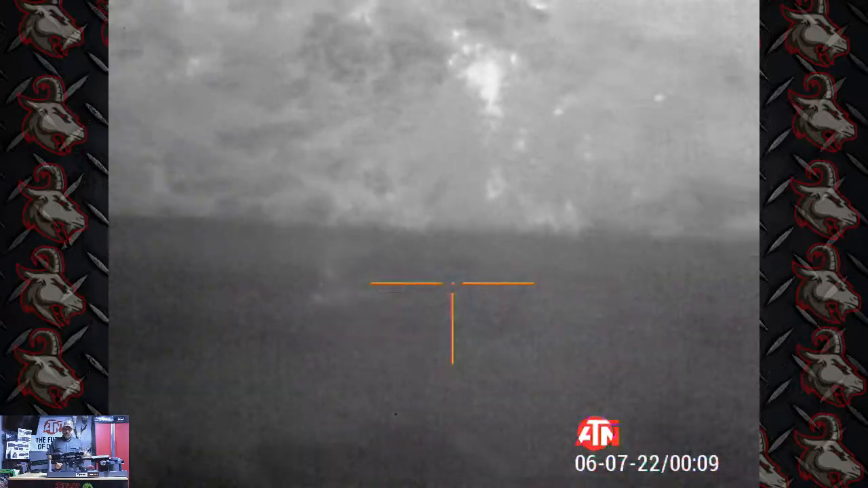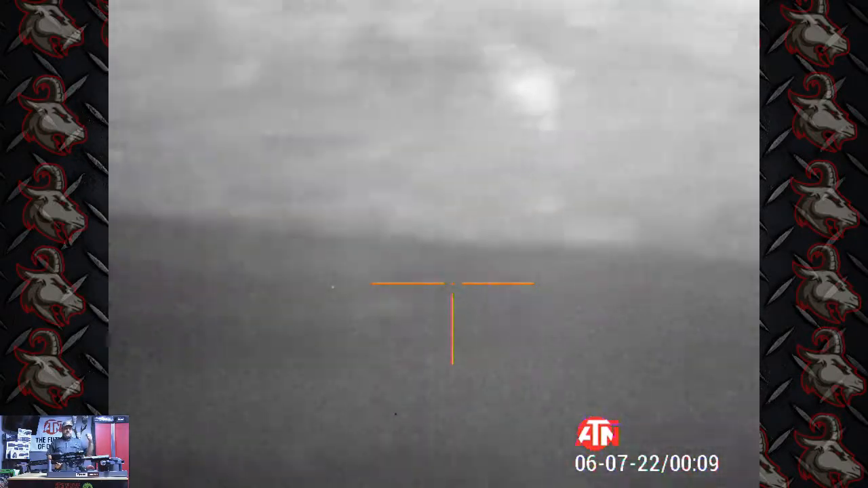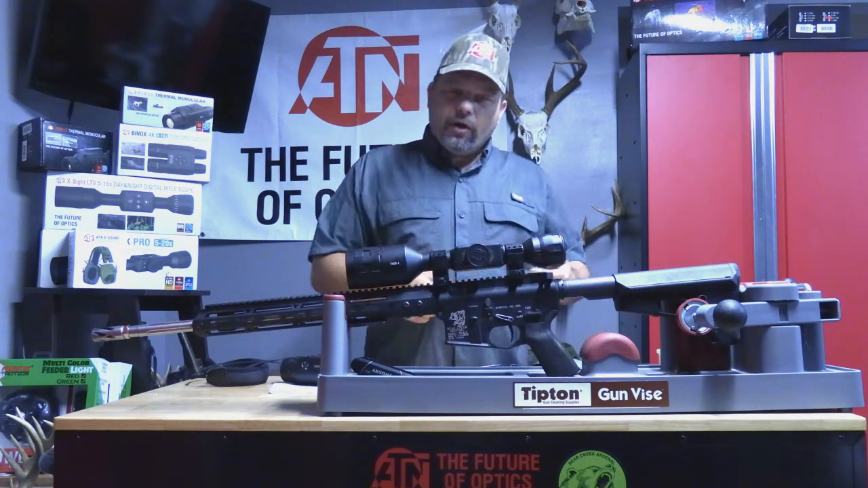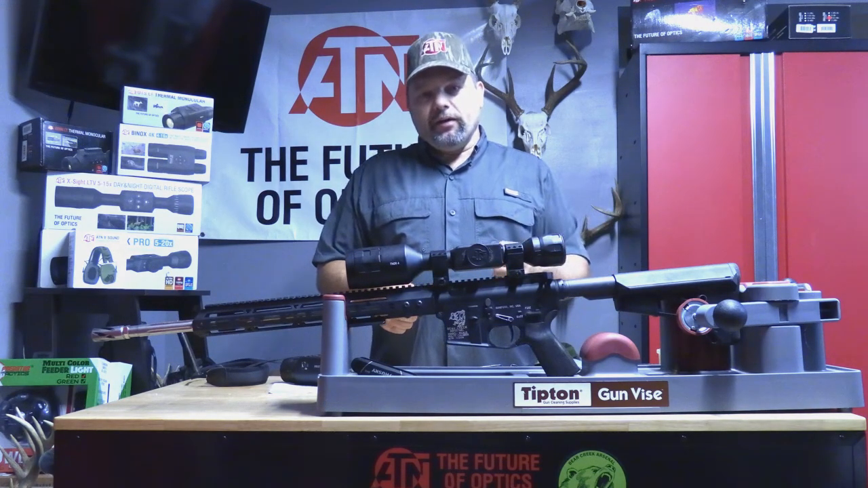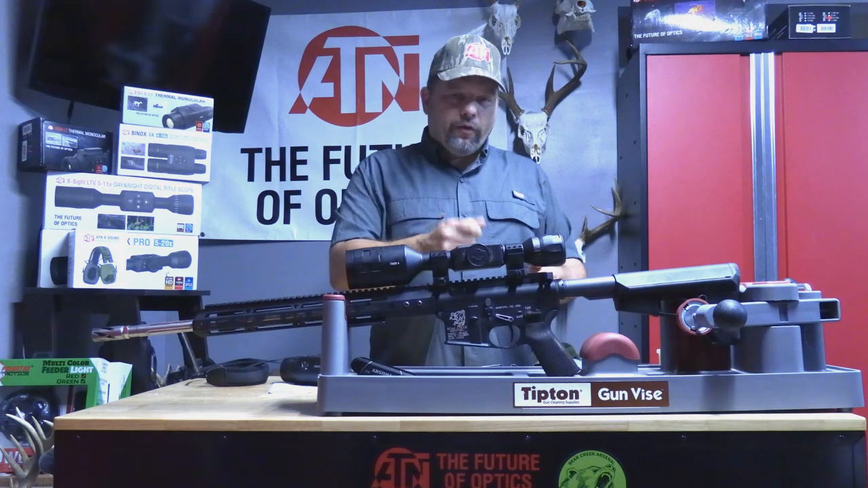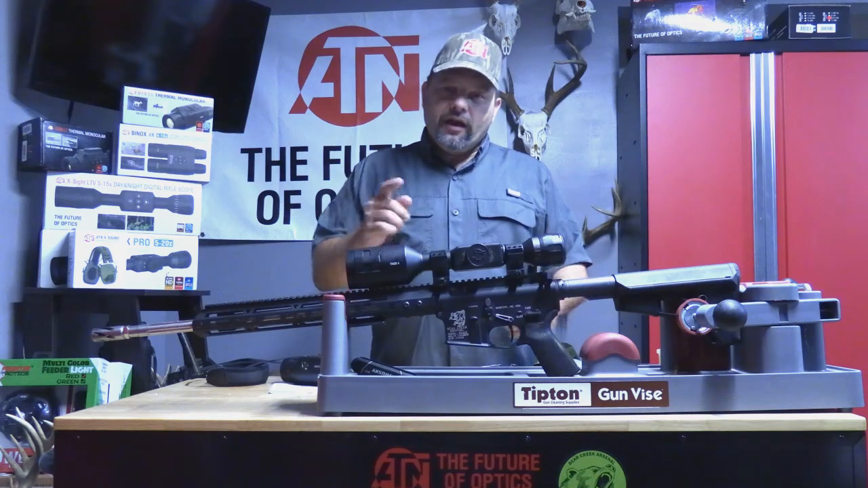I'm able to get hunt after hunt after hunt on those hogs. Instead of one great hunt maybe of a stack of 6, I'm able to go in there, pick them off, get between 10 and 20 hogs in the month of June, and that's what I like to do. I like to go in there and pick them off that little wheat field, and it really pays off.